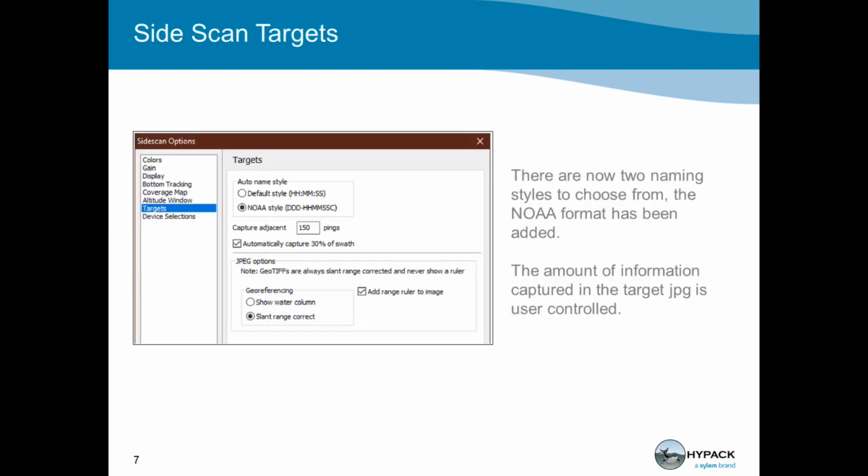Okay, side scan targets. This is another one where we had received the question for years, why are we not going to use potentially the NOAA format? Why do we not have it? So I'm just looking around the room. Here we are over here, right? Okay, so yeah, it's been requested for some time, and we really do try to work with the government agencies that use HYPACK. So, you know, work with us, bear with us. We're trying our best, and we now have a new format for your side scan targets. It's just something that has been requested, and we're able to get that in now, and I'm sure we'll be working more to get everybody happy in that regard.